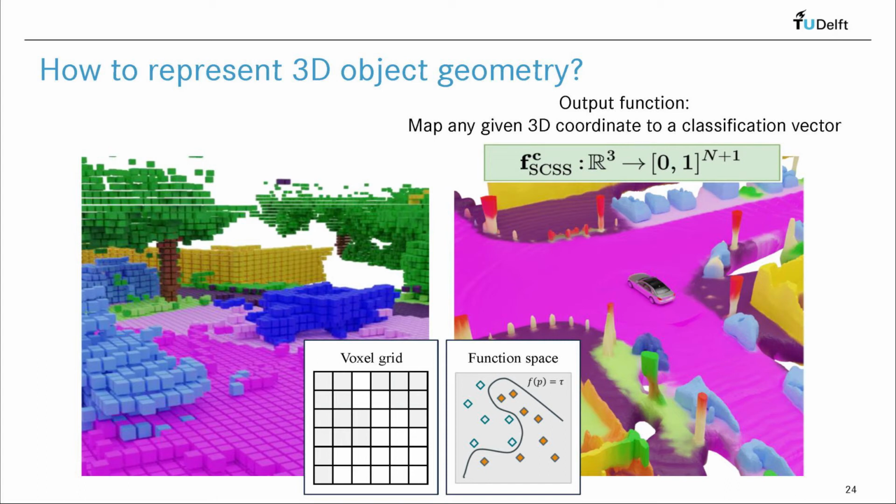By observing where the decision border is between one of the semantic classes and free space, we obtain object surfaces. We can evaluate the scene segmentation function at arbitrarily many points, thus being able to capture fine geometric details without the discretization artifacts of a voxel grid.